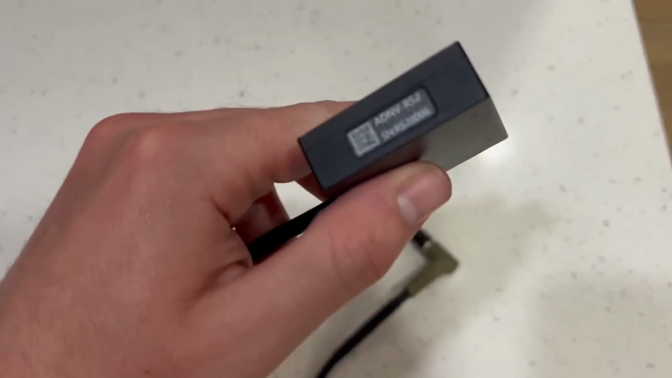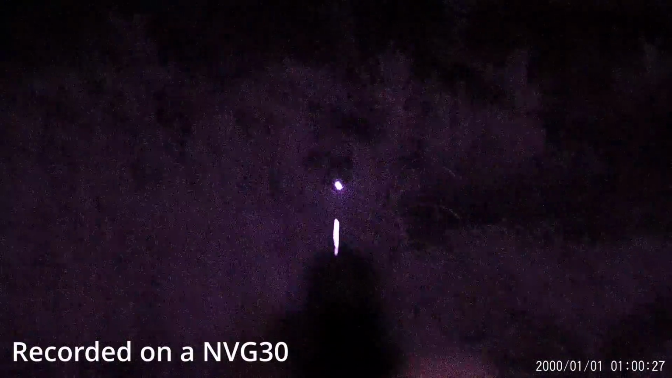On to issues, starting with the external recorder. One of the nice features of digital night vision as a whole is the ability to record POV easily. For the ADNV, this is not quite the case. While it is easier to do than analog night vision, it is still quite janky.